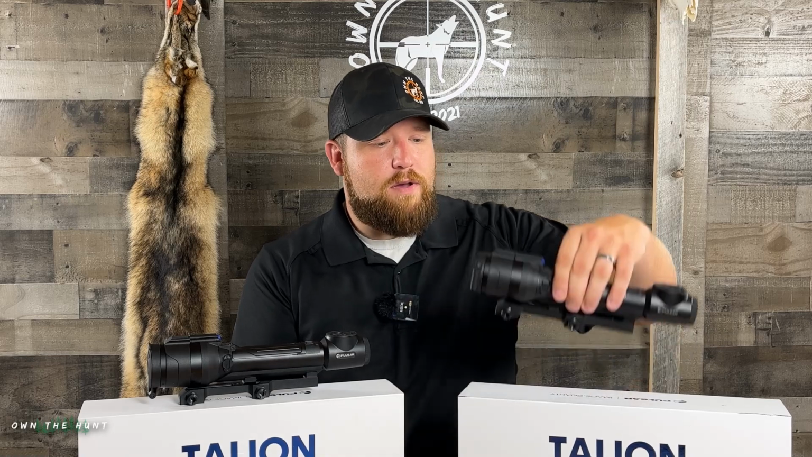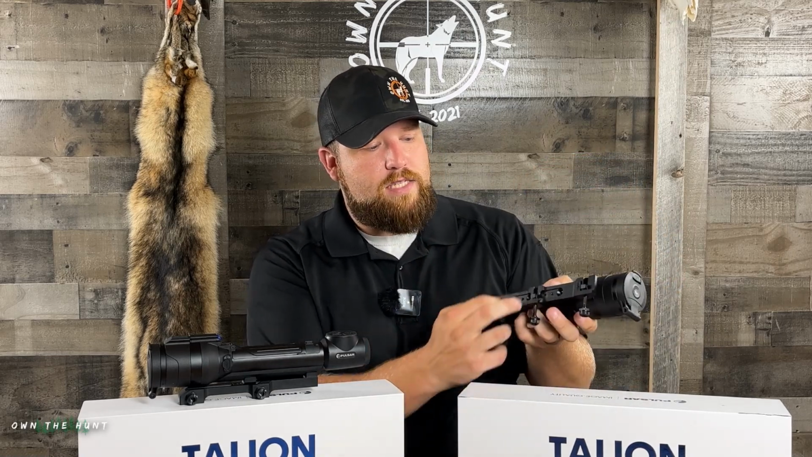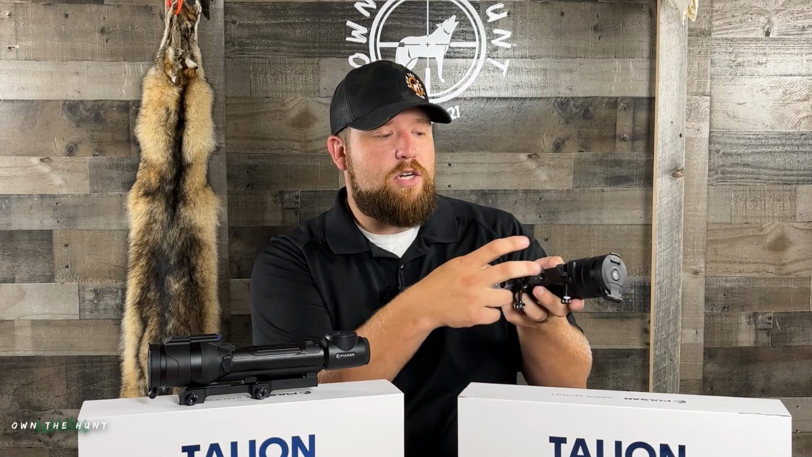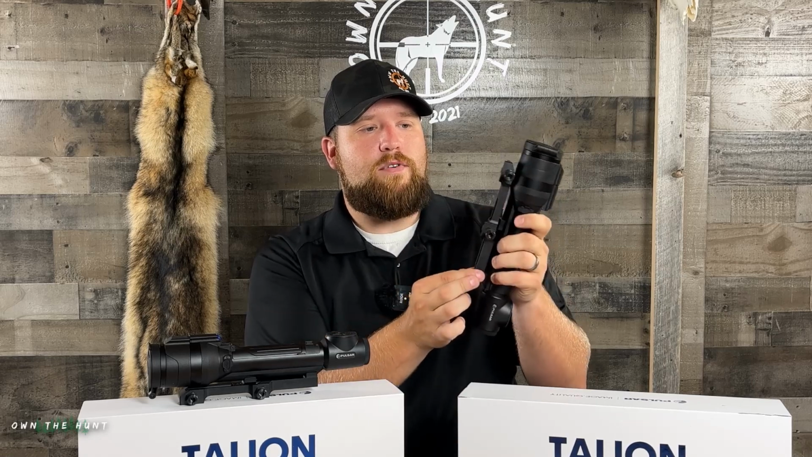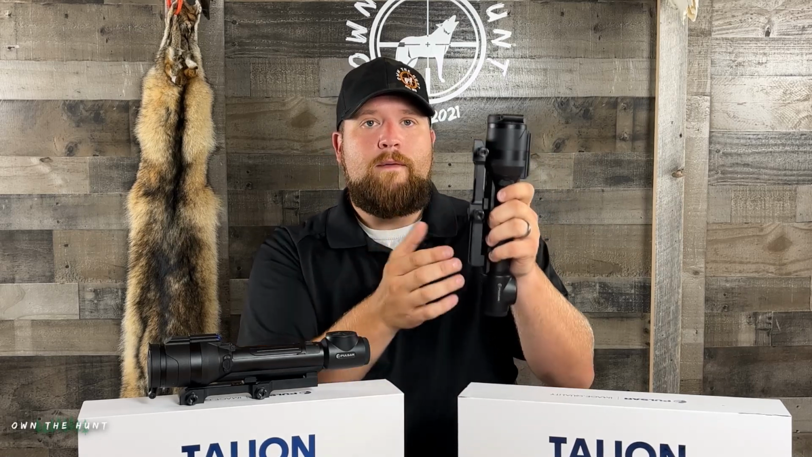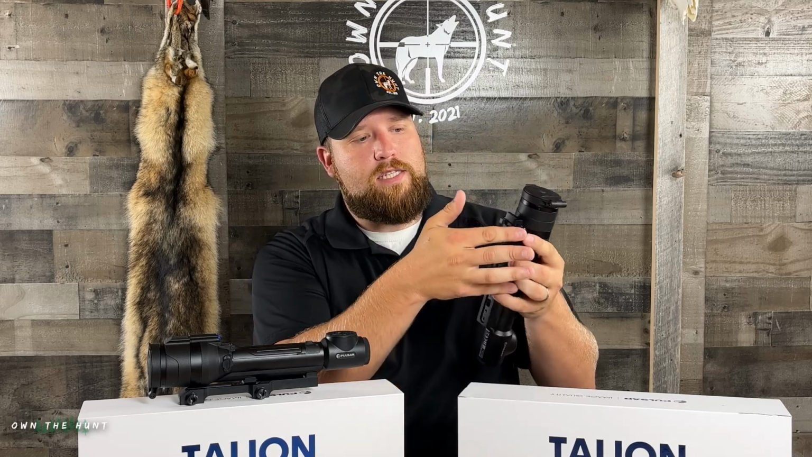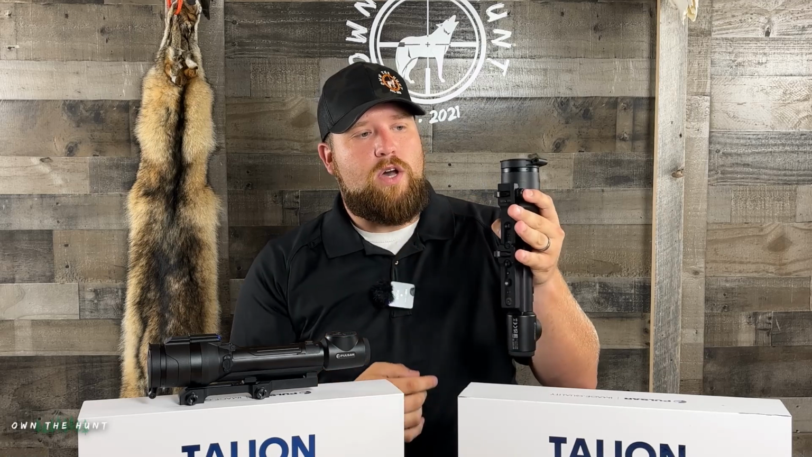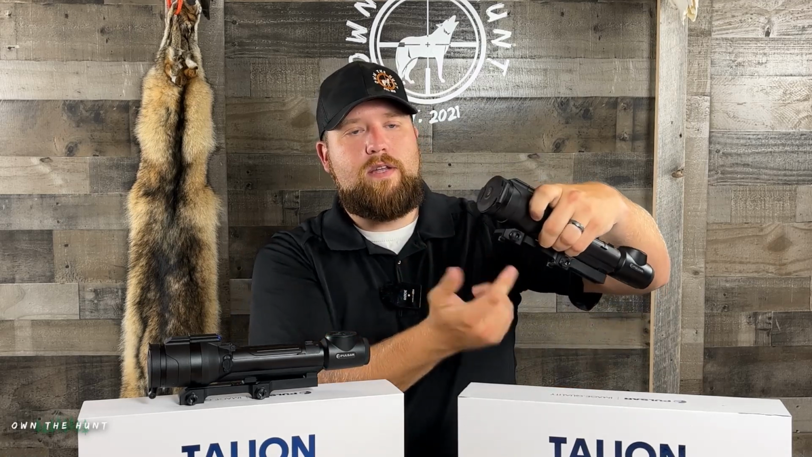So kudos Pulsar, they sent them out with these Talions. They are really pretty simple, you guys. They screw into the bottom of these units. They are adjustable. There are several holes on the bottom of these scopes, so you can adjust this for guys running bolt guns or AR styles. You can adjust this mount forward and back to fit your needs. And then basically this is set up to run on Picatinny rail. So pretty standard there. And then you just screw these down and they clamp on your rifle.